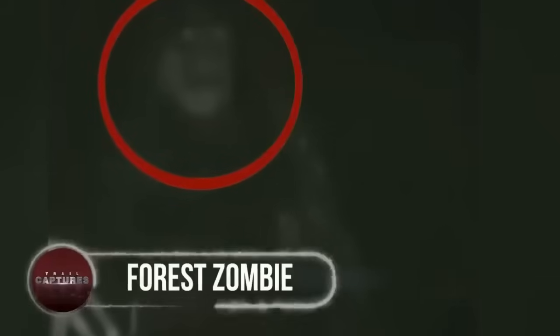Forest zombie. This looks to be either a zombie or a clown, or perhaps both. After numerous reports of something haunting a small part of a forest in Ontario, Canada, paranormal investigators decided to investigate. After several hours of searching, they weren't able to find any ghosts, but rather a zombified being that was stalking them from a distance.